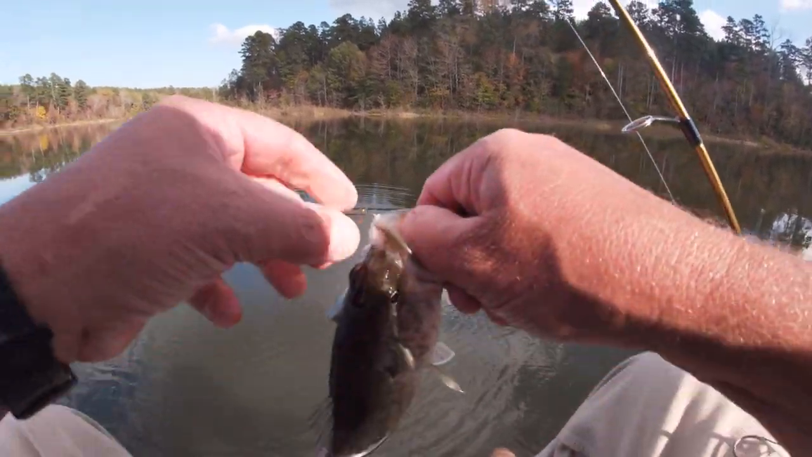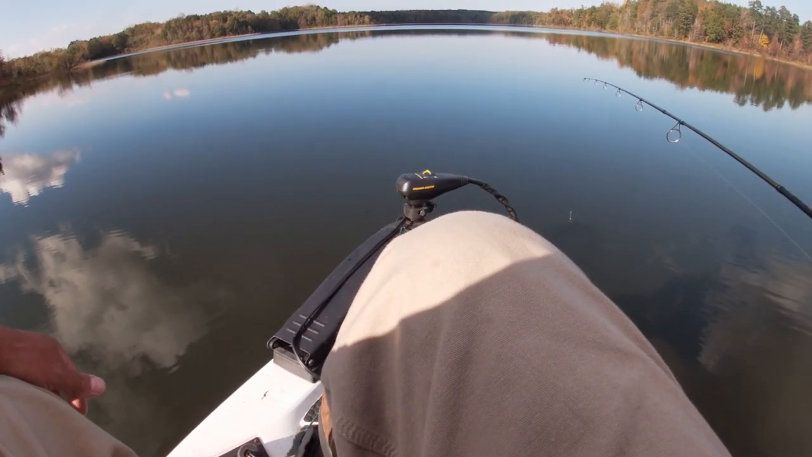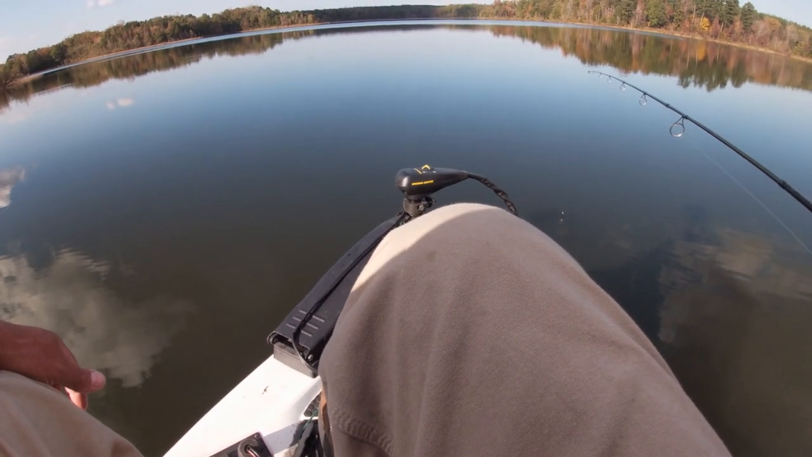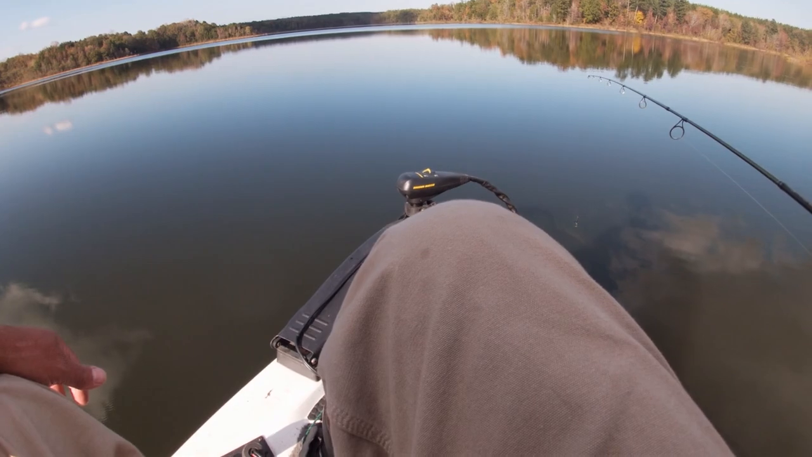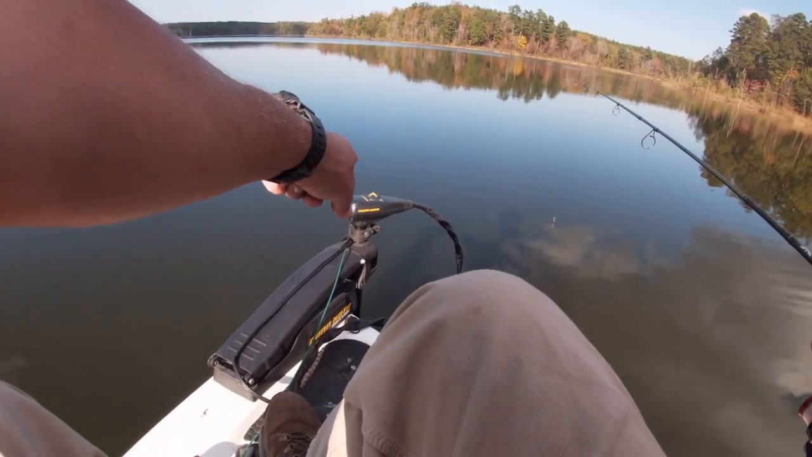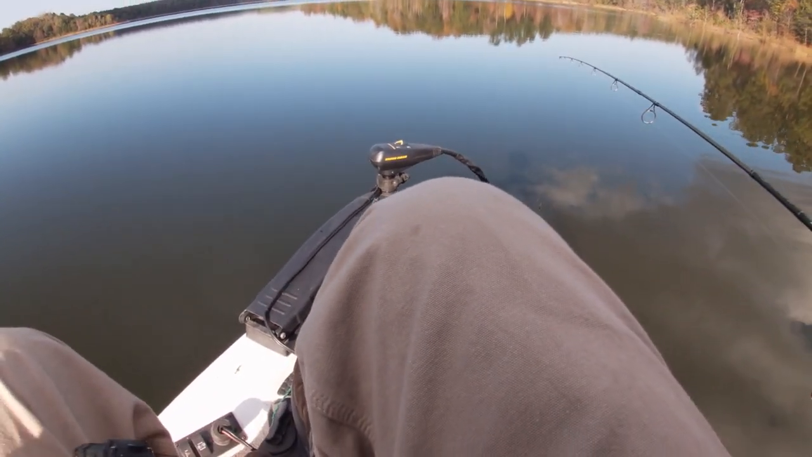There's a small school of bass. So basically what I'm doing is I'm just scanning with the live scope, and when I pick up a signature, I just use my trolling motor right there in the front, and I just go towards that signature.